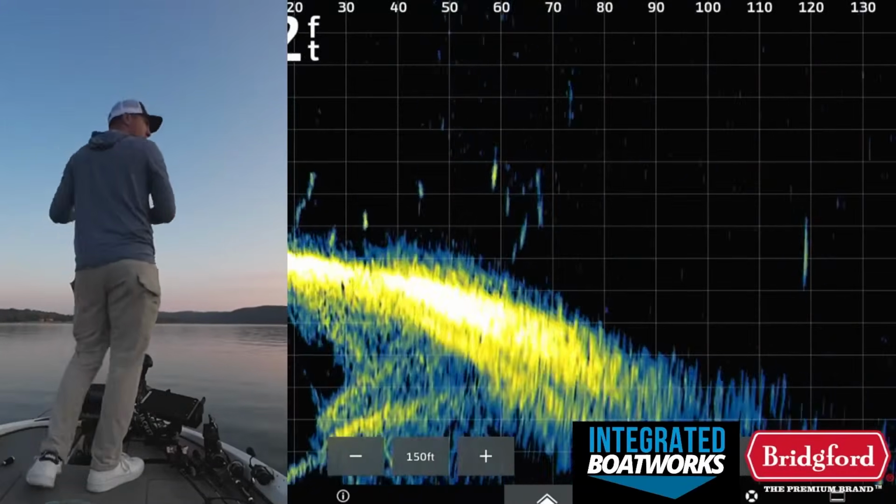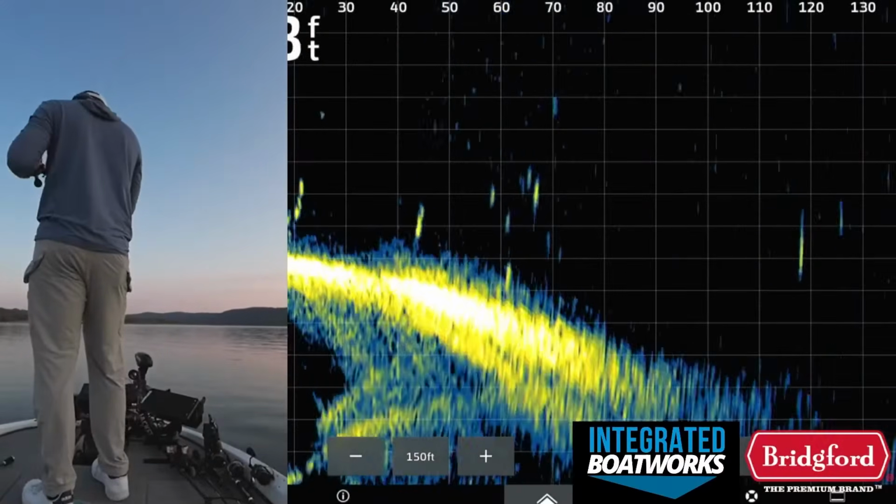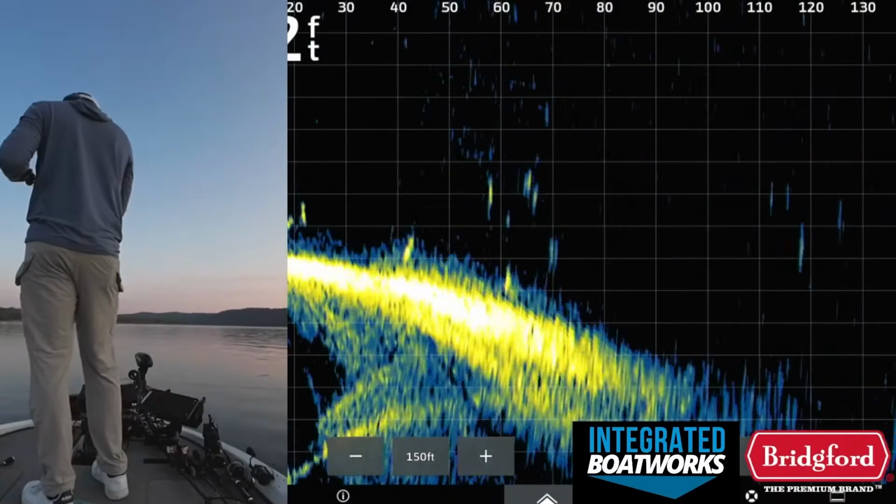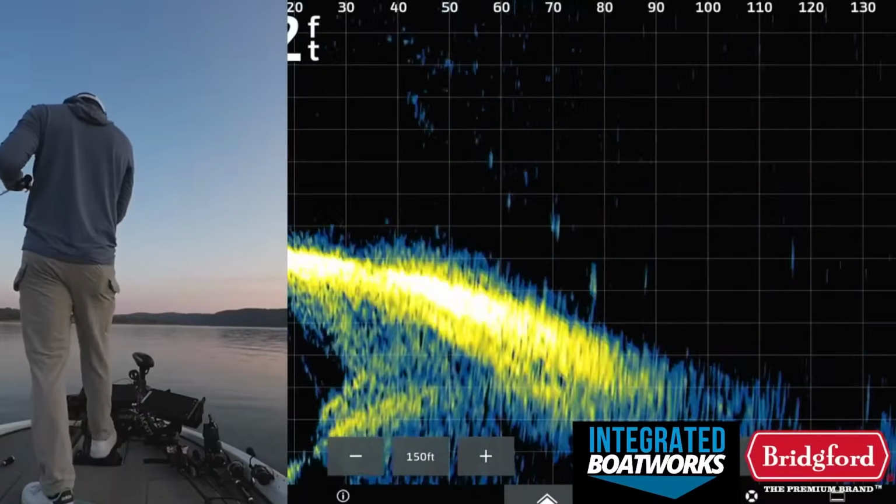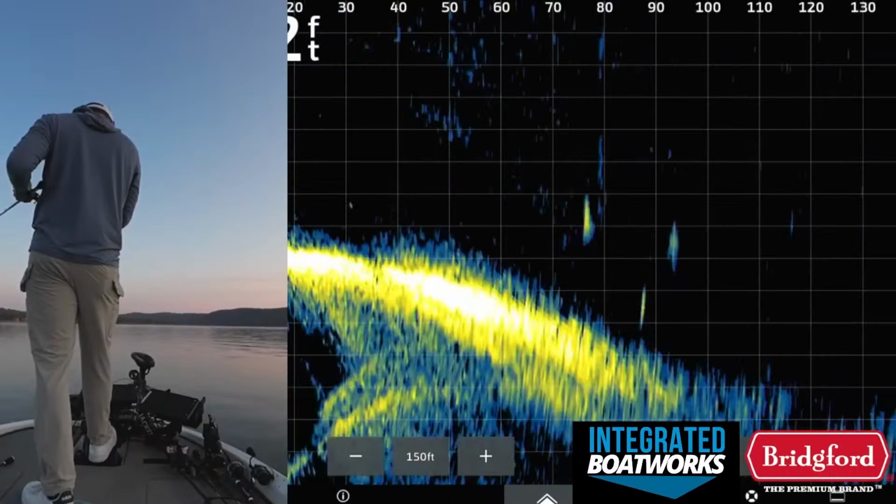There's fish busting all over. There's a lot of activity in this area. Oh, there was one. Dang it, he hit it hard. I don't know if you even saw that. He may have seen that in the Livescope. One tapped it really hard there.